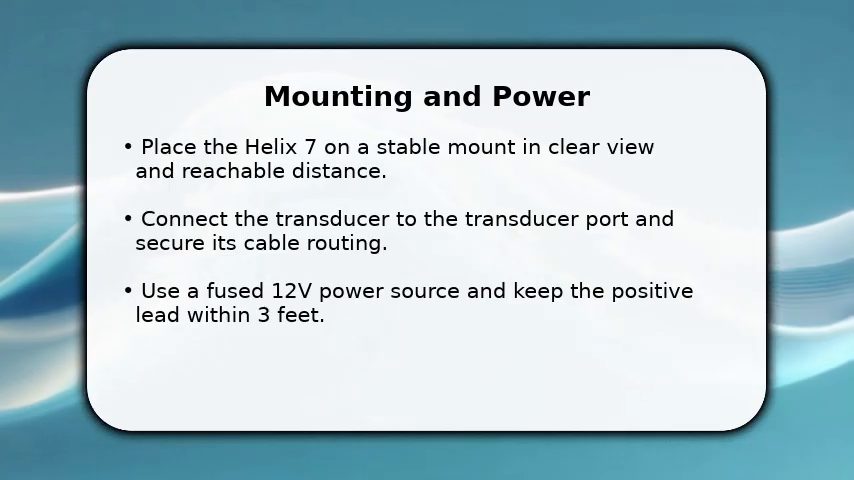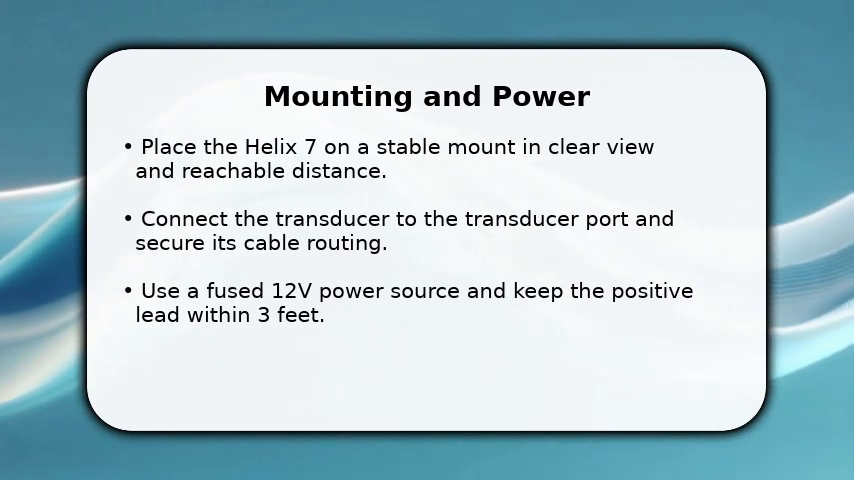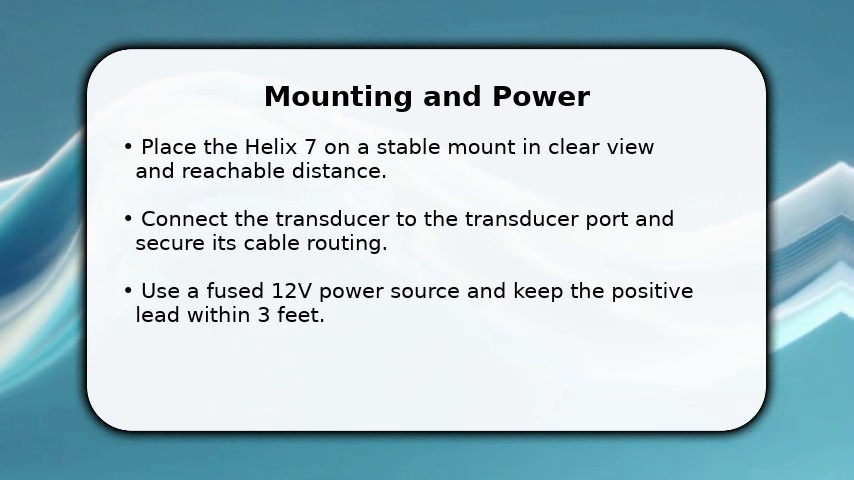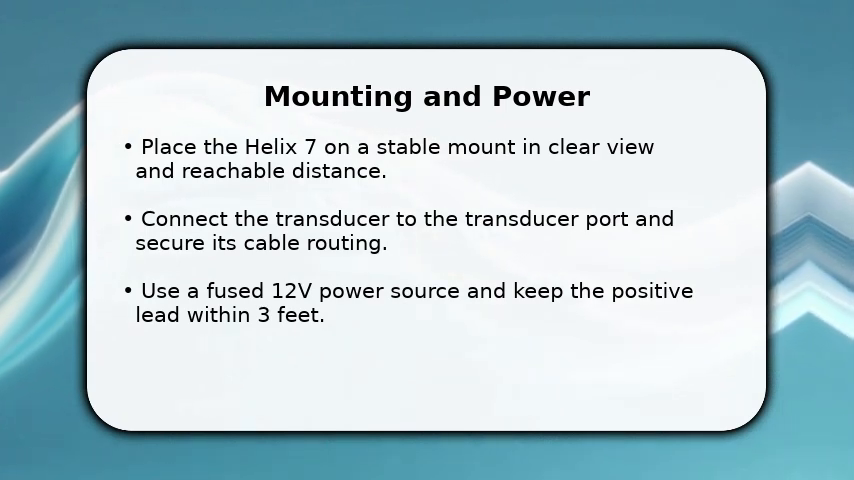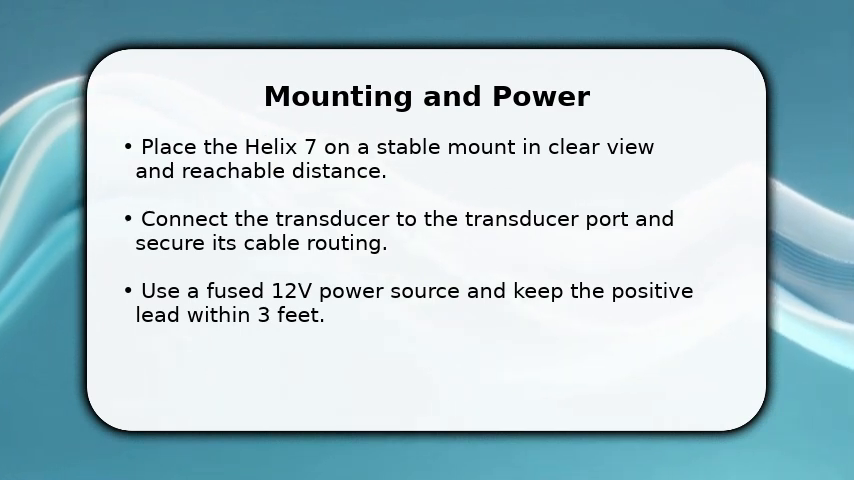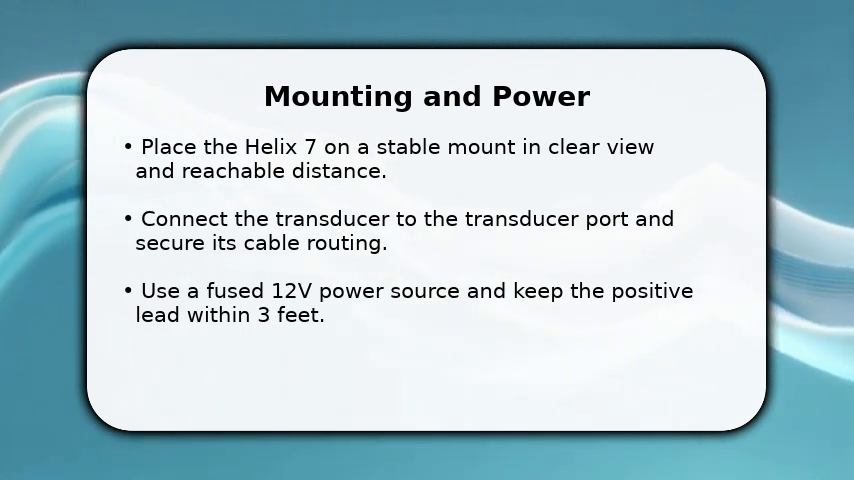Start by choosing a stable mount location for the Helix 7 display on your console. Place the transducer where it has a clean flow of water and no turbulence from props. Connect the transducer cable to the transducer port and secure all cable routing with clips.